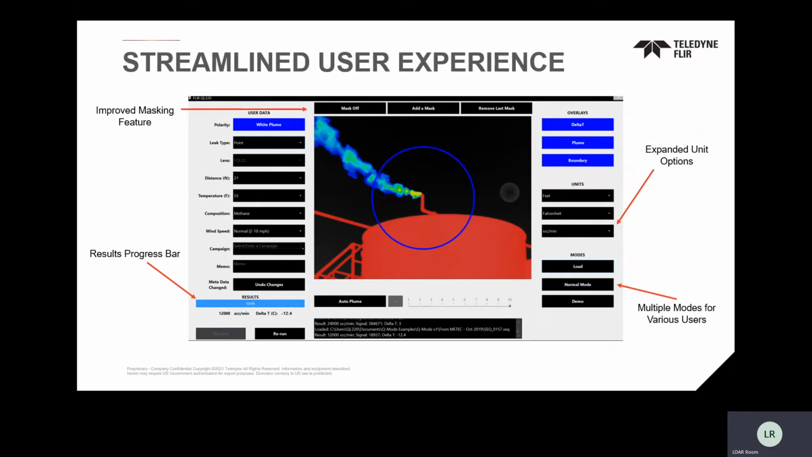And what we did here, again, with a lot of the feedback, the QL320, the original, the blue branded one, when you hit save, you didn't always know what happens, right? You hit save and it's processing this, but you can't see exactly what is happening. So we added a results bar that allowed you to understand what's happening when you're operating this. We added a much improved user interface to allow more simplified masking features, and everything is right there in front of you. There's no drop-down menus where you have to go find the feature you're looking for. It's all laid out right in front of you, makes it a lot easier to use. And then we also expanded our unit options, in particular to add concentration readings with the parts per million meter reading built into there.